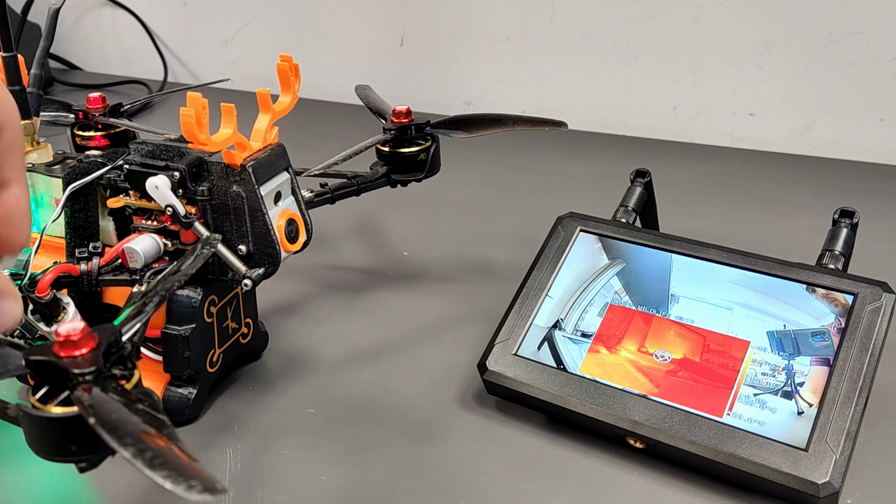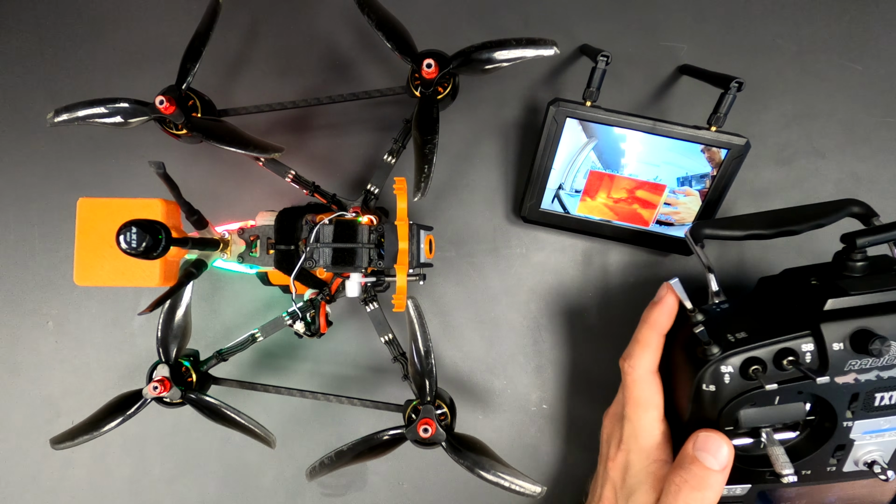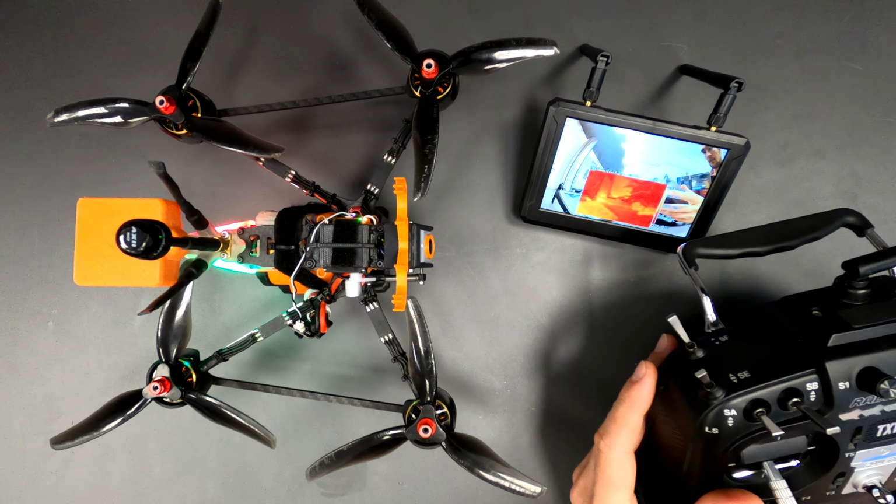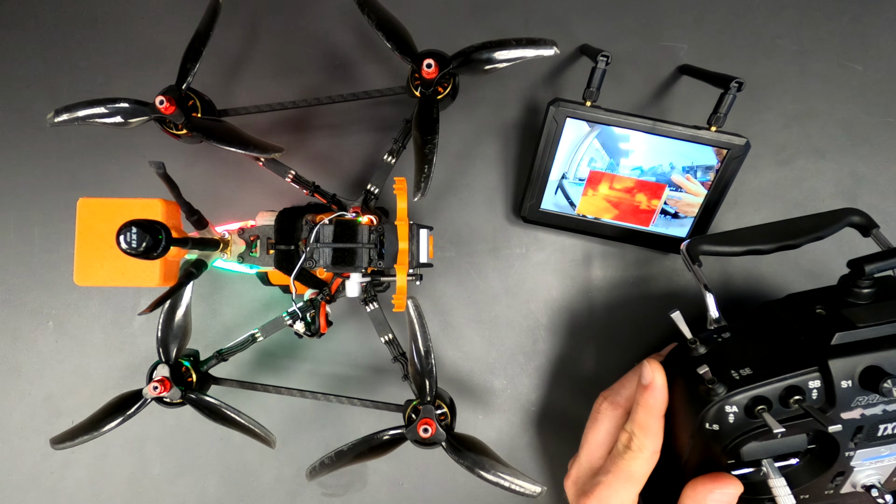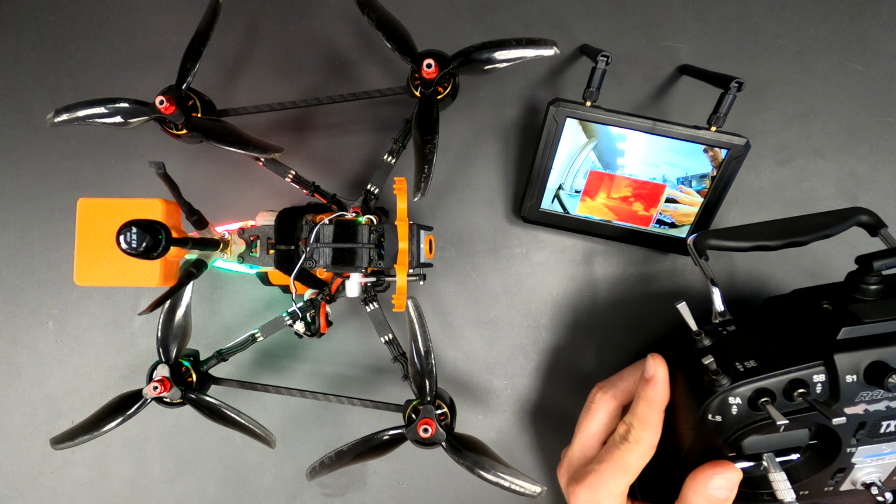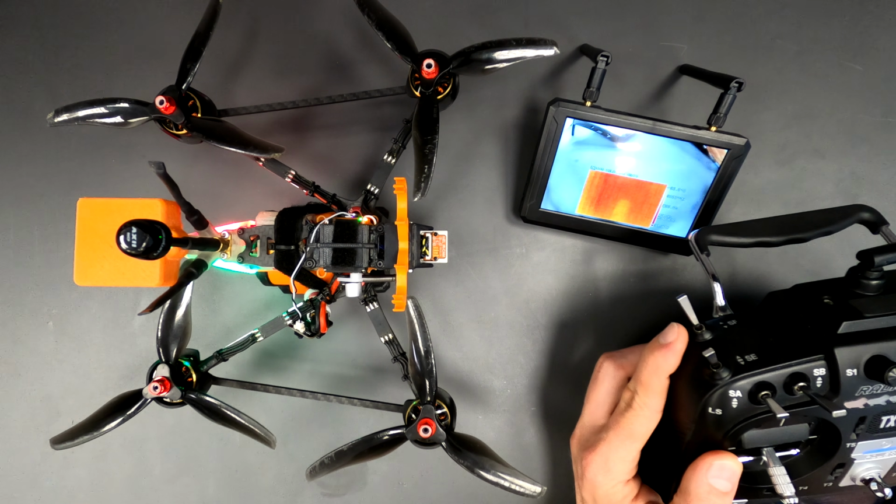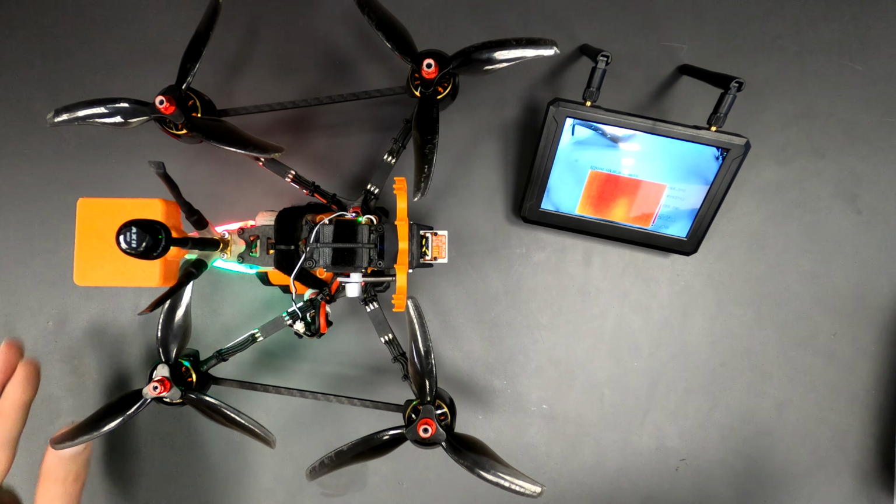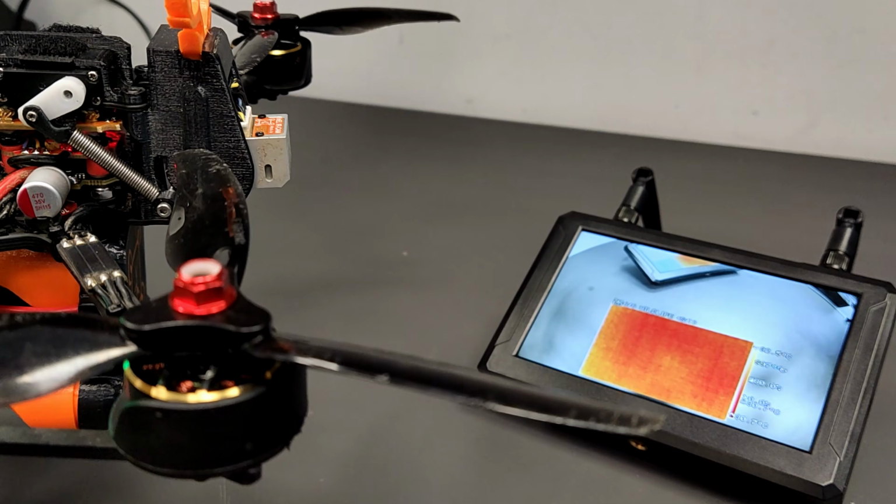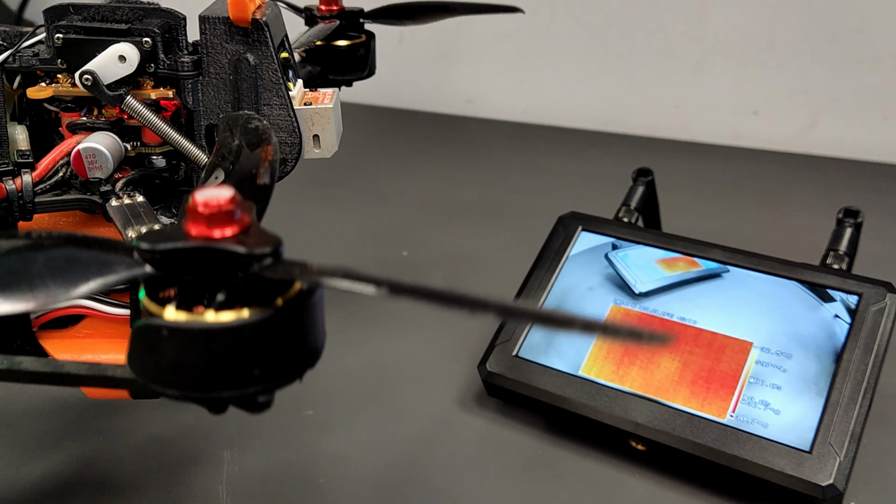For testing, use a thermal profile where the servo is adjustable. How to set up the radio is explained in the next section. By changing the value, it moves. You can also check the automatic angle adjustment. If it's not staying in the same view, adjust the scale for auto mode.